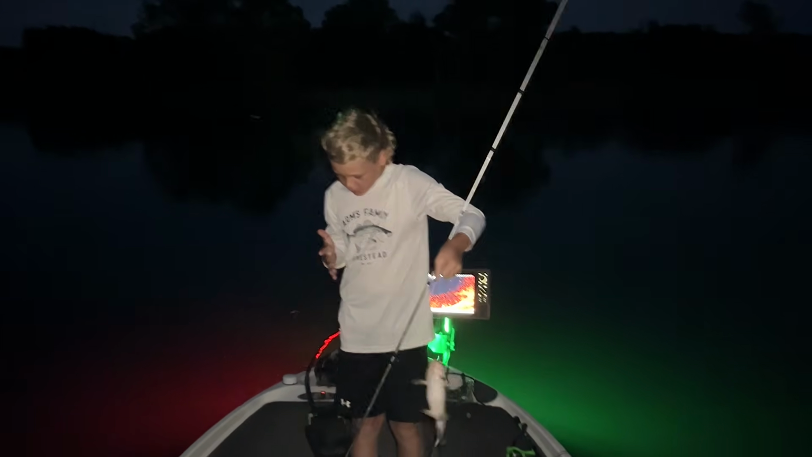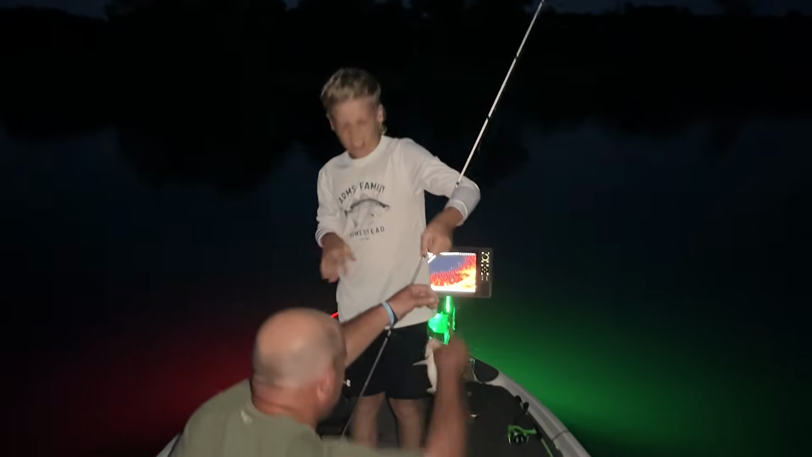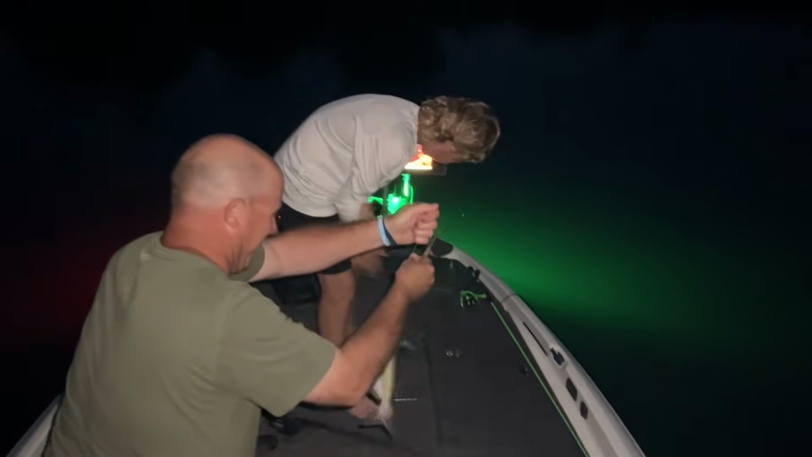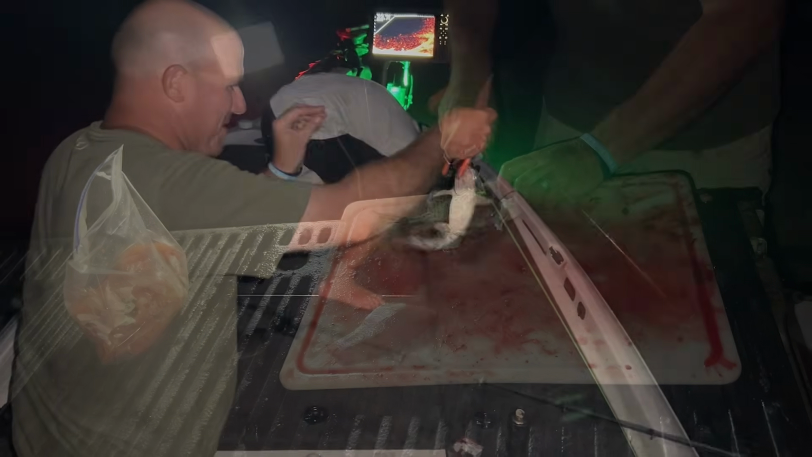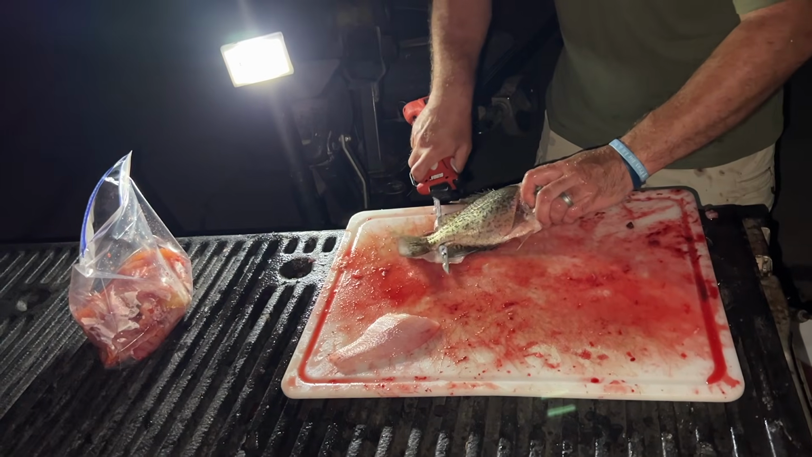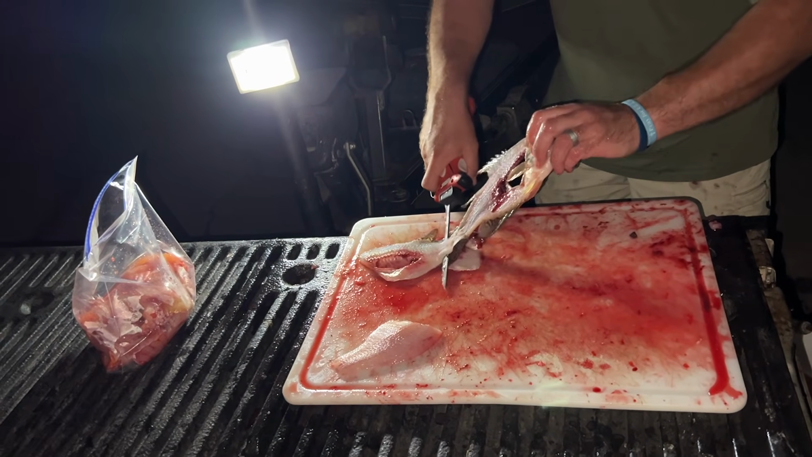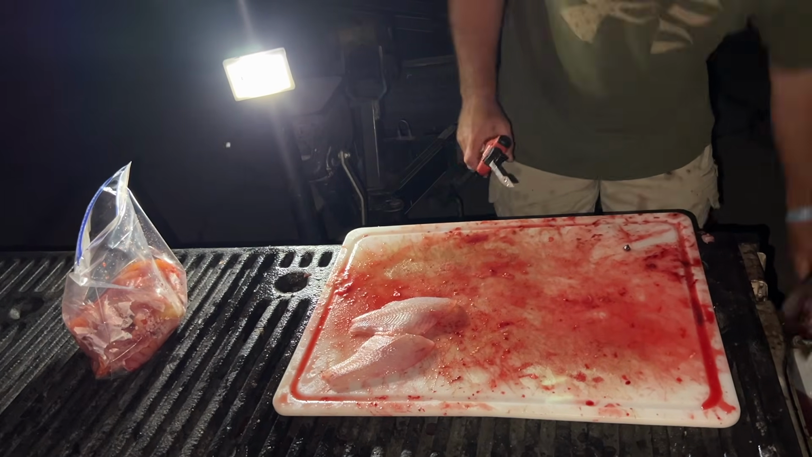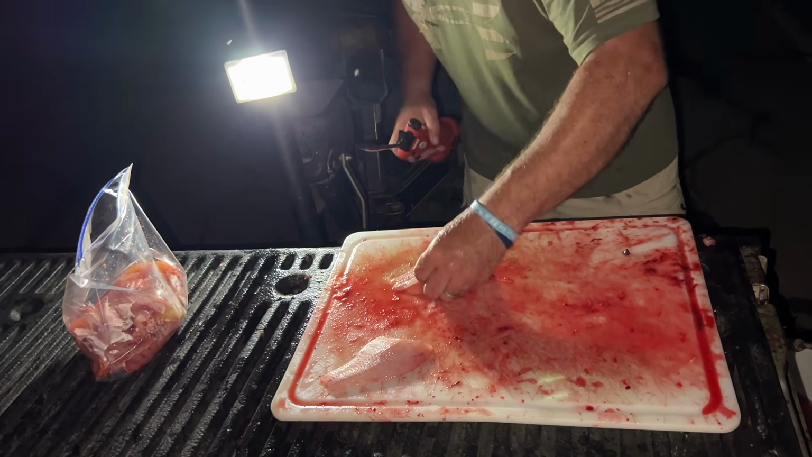Hey, catfish will get you, buddy. Oh, my finger's numb. Alright. You okay, buddy? That's about all I'll clean if I was down there. I give those catfish away if I'm the one that catches them, you know what I mean? And I'm not guiding nobody.